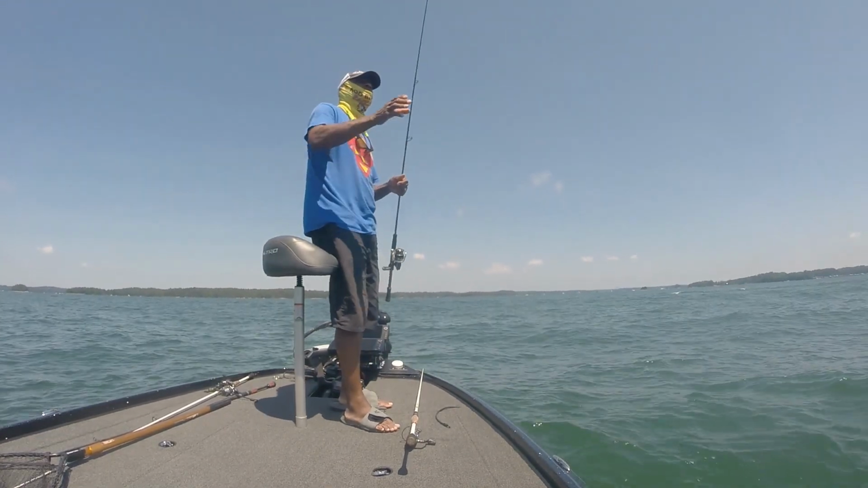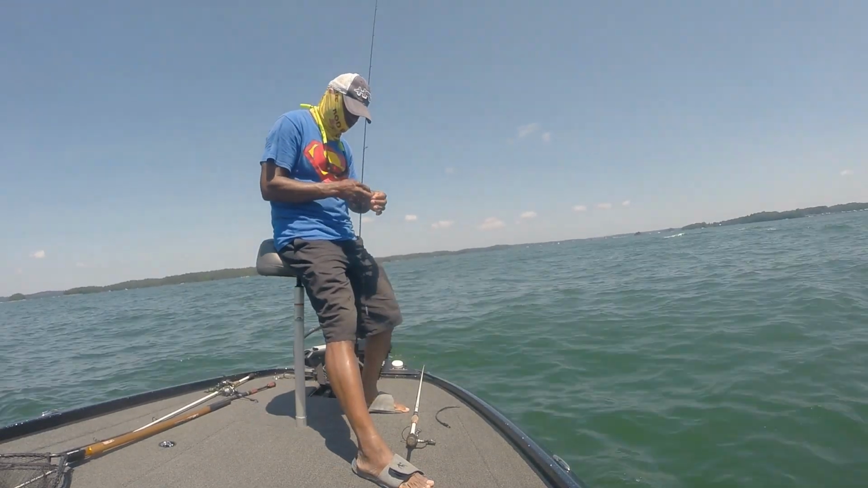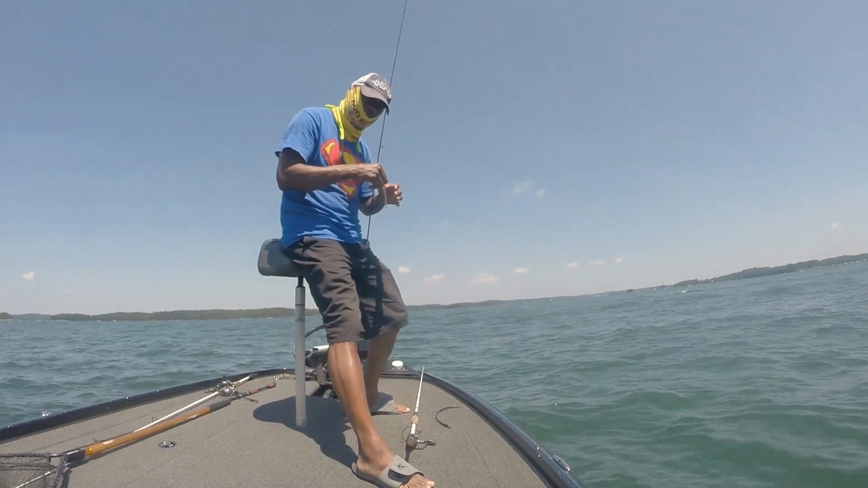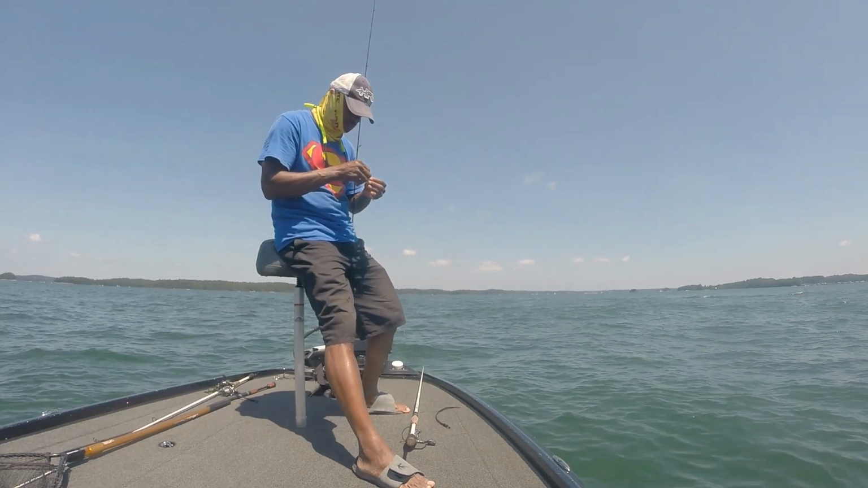Lost him at the boat. But at least I see they're biting. Some nice little school down there. They're not really that big. I'll see if I can get one more to bite, and then I'm going to take off and head to another location.